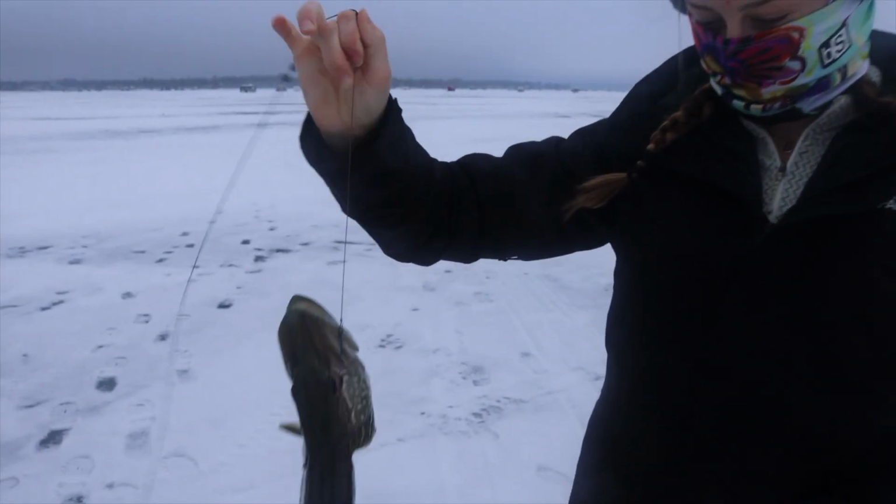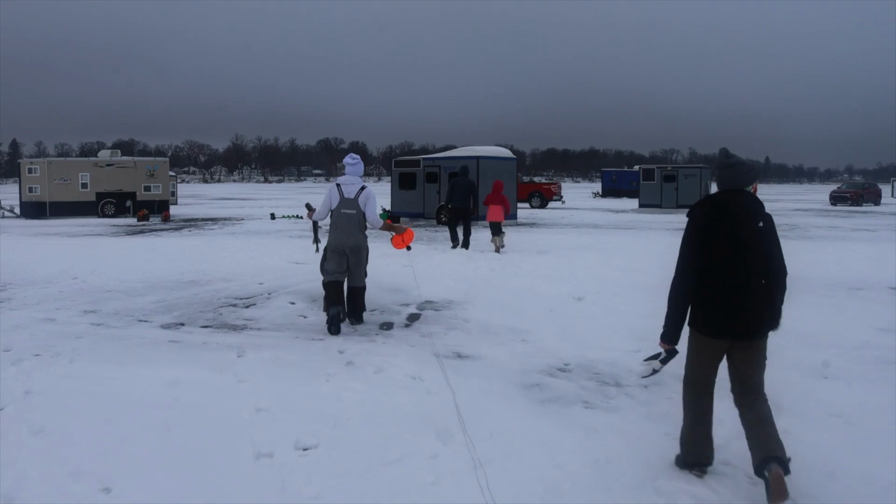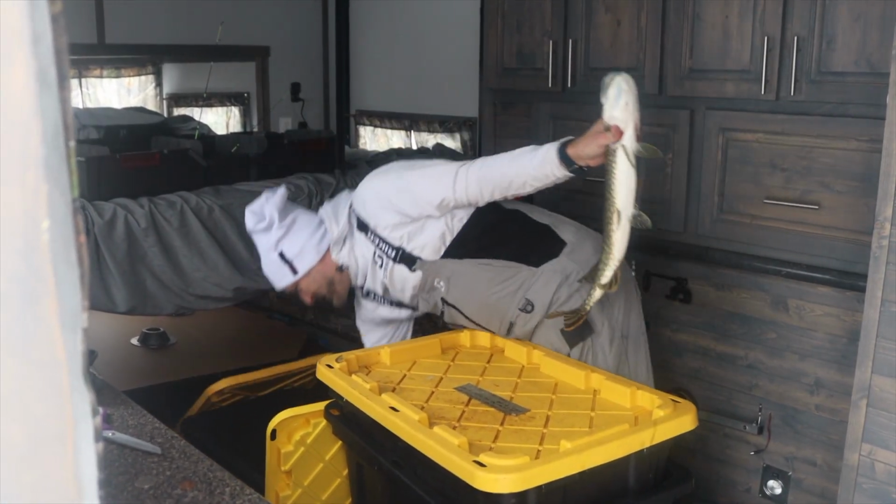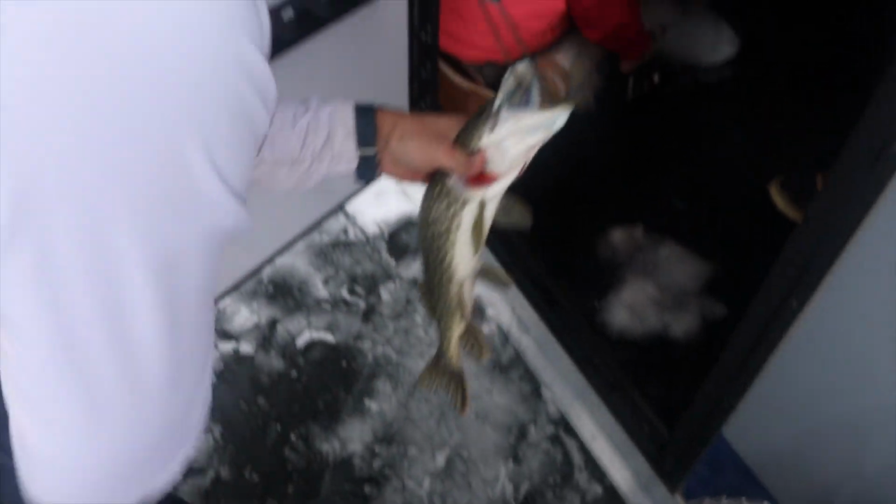That dead minnow, we're going to keep that. Sometimes they go for dead ones. We're going to get a jaw spreader on this guy. He clamps it down. Right on cue. This is the last one we're going to look at. That helps him do what he's supposed to do.